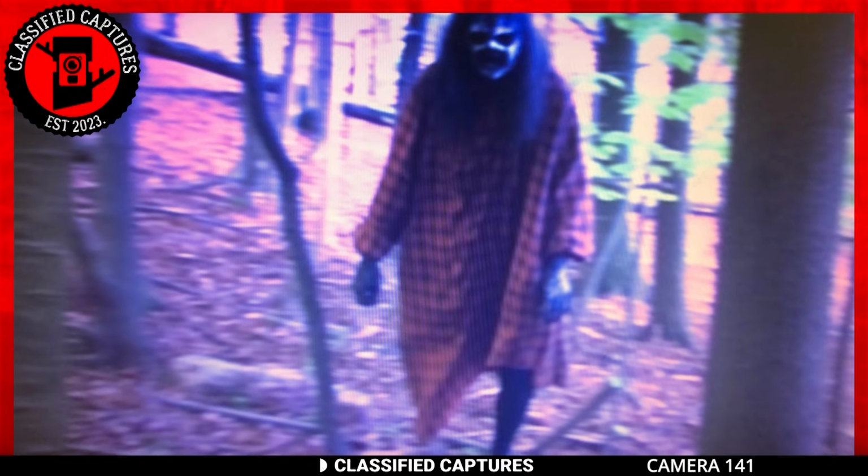The depths of our world's wilderness certainly holds their mysteries, as evident by this Trailcam capture. It's a haunting reminder of how much we still don't understand about the woods we often consider familiar. In this image, we see a figure that defies easy explanation. The person, or whatever it may be, is striking in its eerie appearance. The stark contrast between the extremely pale skin and those unnaturally dark eyes is enough to make anyone shudder.